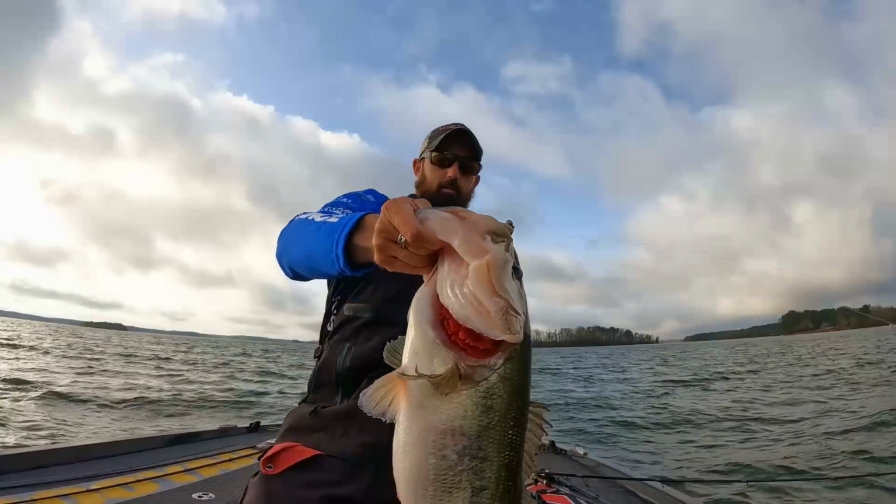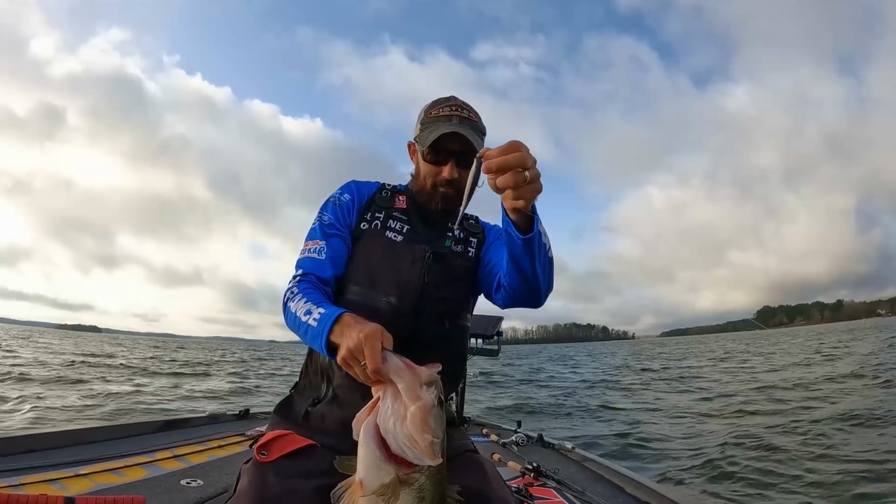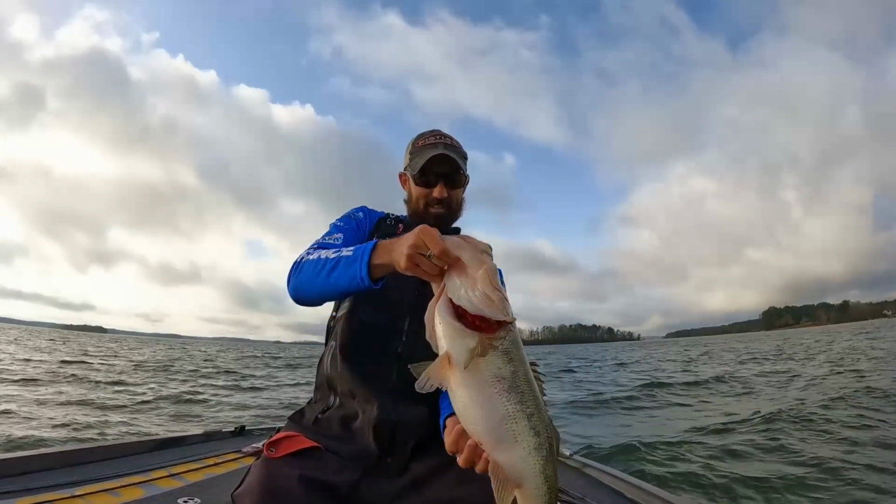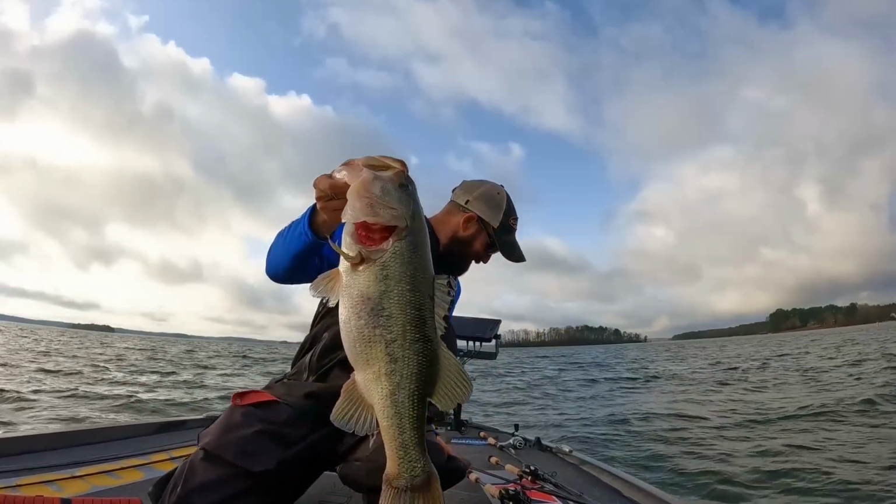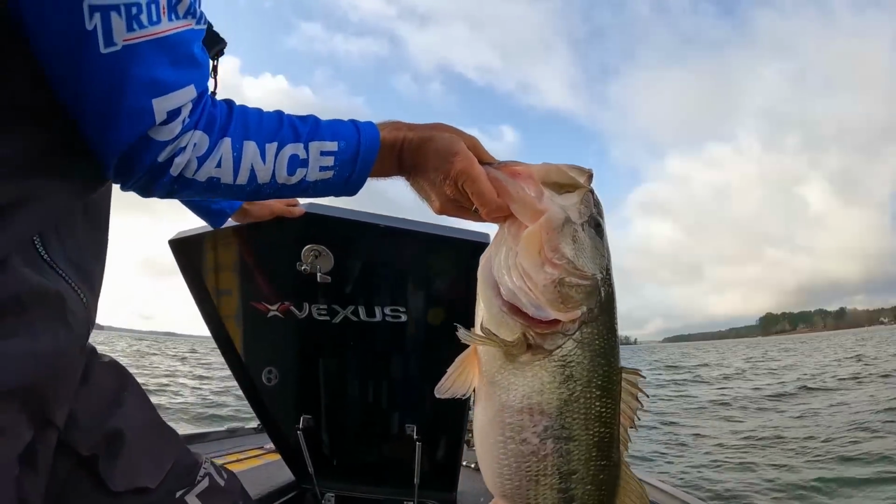Oh, Yum sonar minnow. I caught a 9-pounder on this sonar minnow in practice. Right there, dude. I thought it was stripers right in front of the boat, and it ate it, and I was like, uh-oh, this is gonna be a striper, but we're gonna catch it anyway. That's the kind of fish you need on the final day. How about 4 more of those? We'll make something happen. Holy cow, guys.